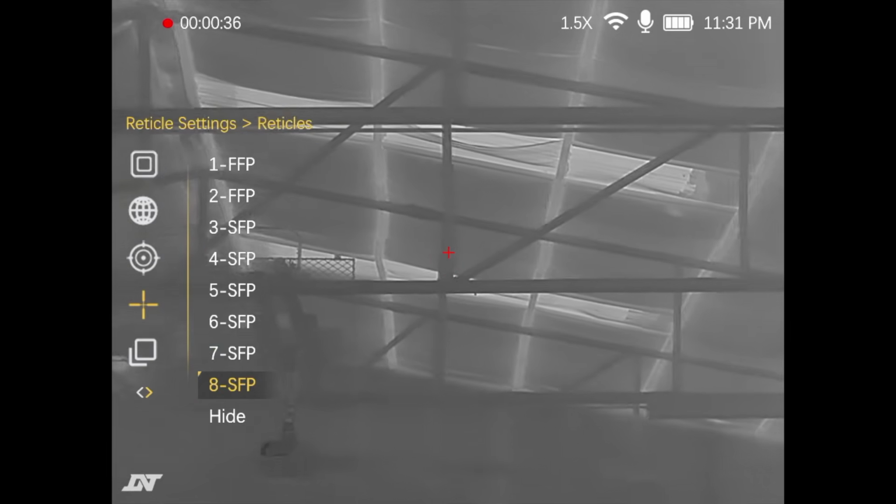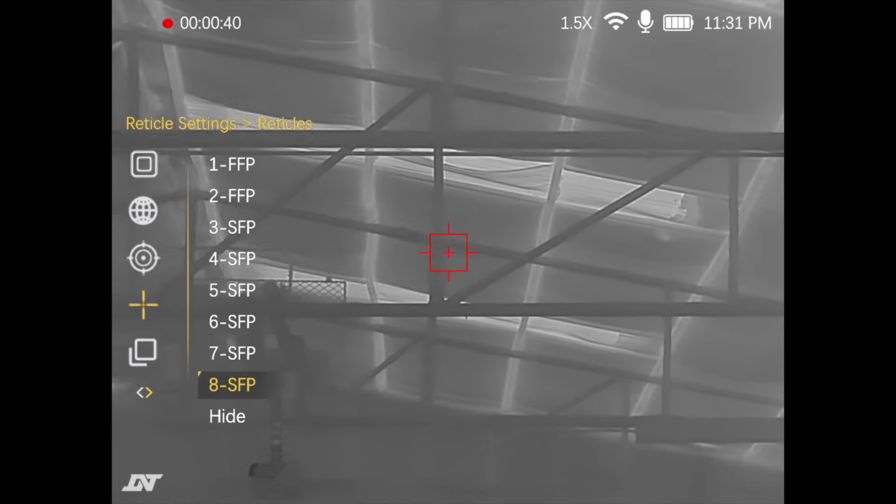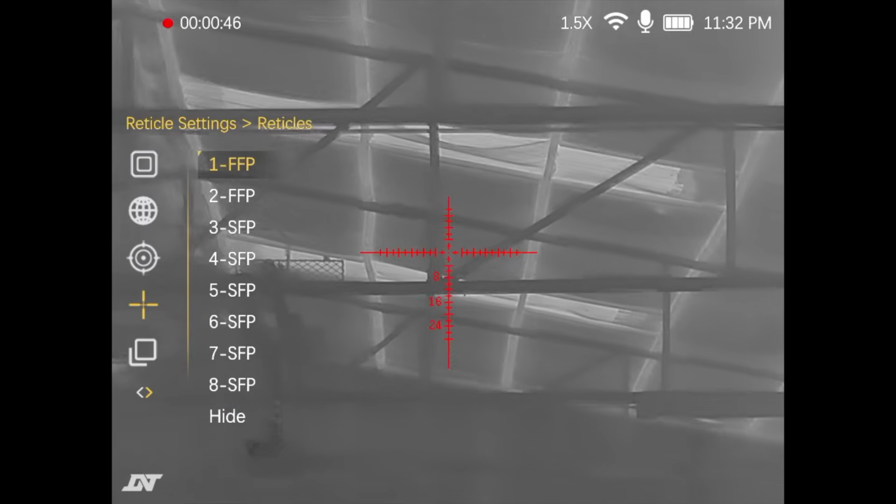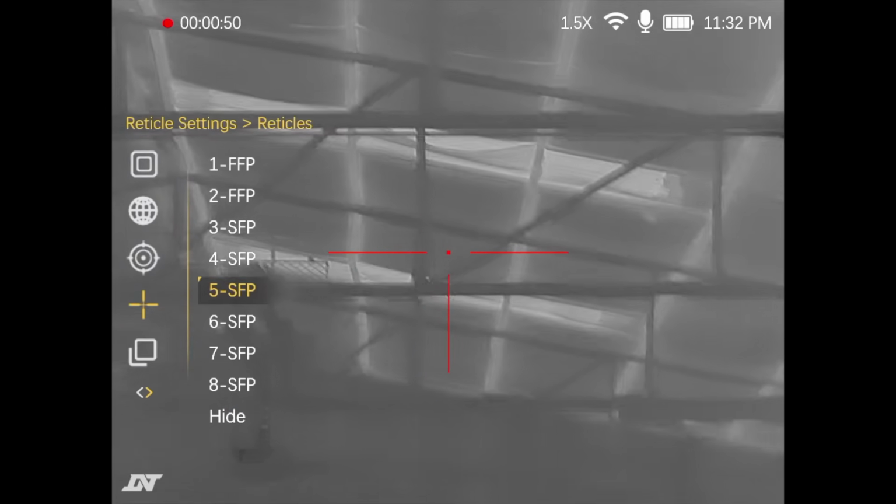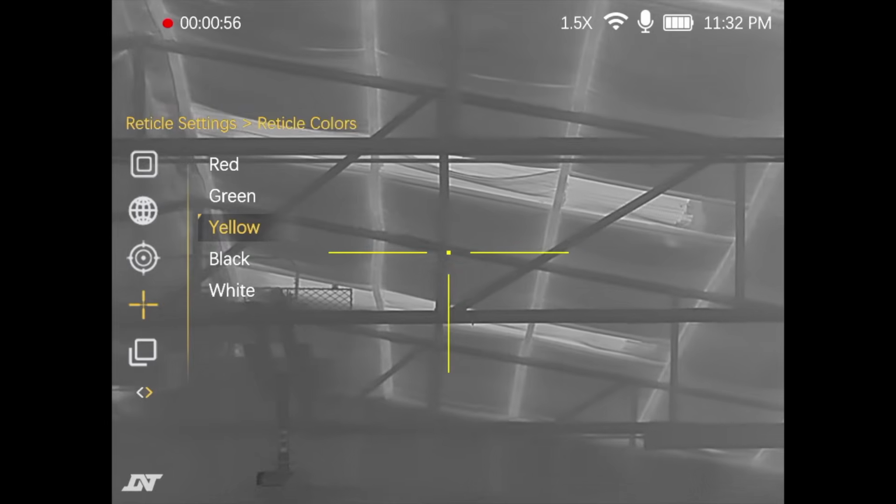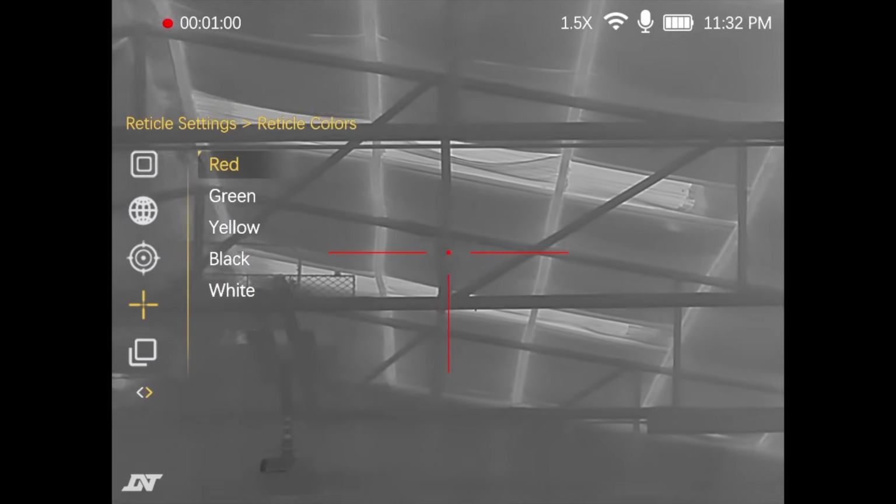Nice little plus symbol here in the middle. Another box. I think this would be cool if it was more of a donut of death EOTech looking thing. I think that would be neat. And then you can hide the reticle. So this one right here is my favorite. Now let's go and show you the reticle colors. You can do red, green, yellow, black, or white. I like red.